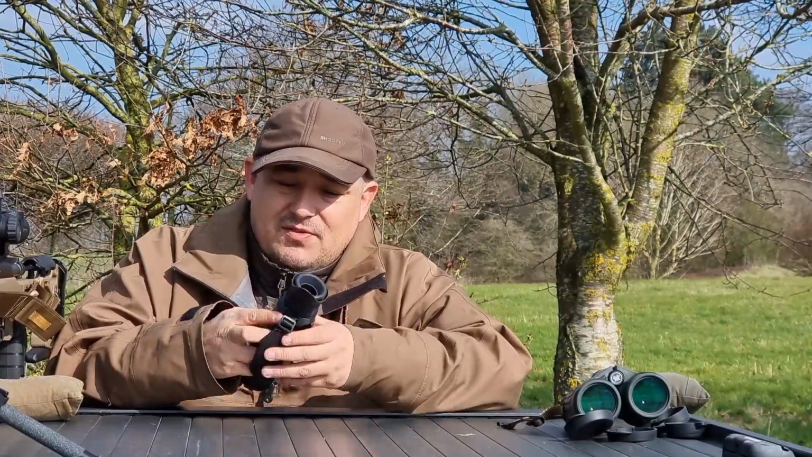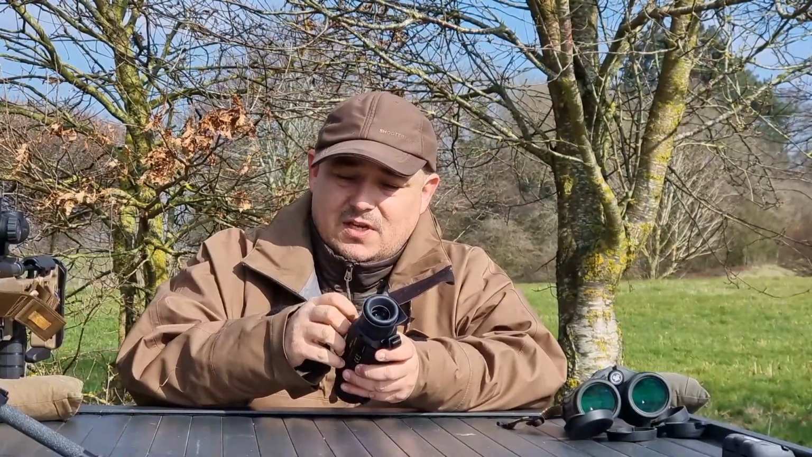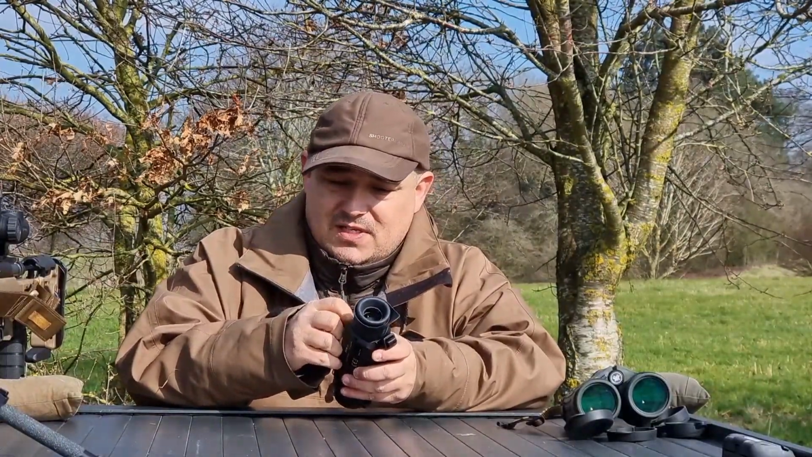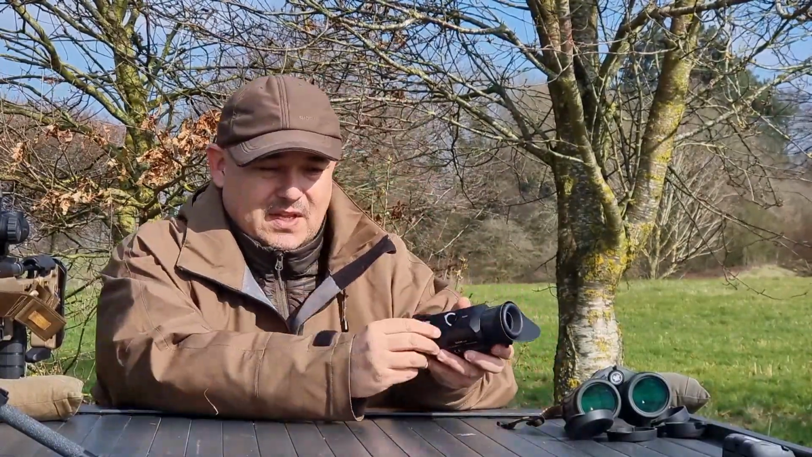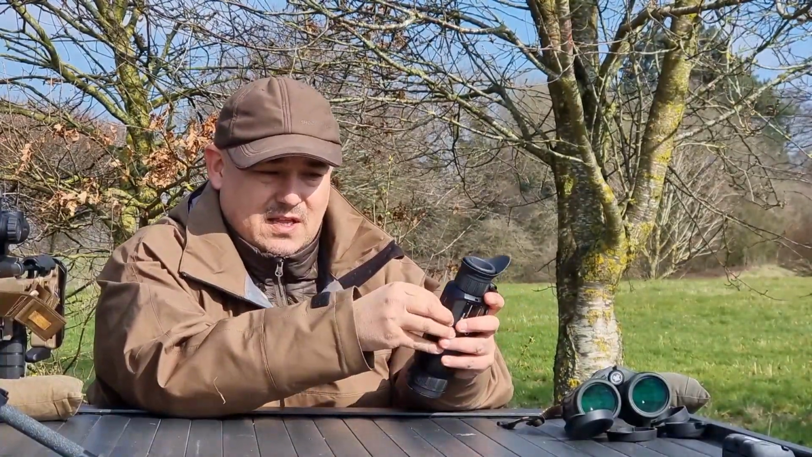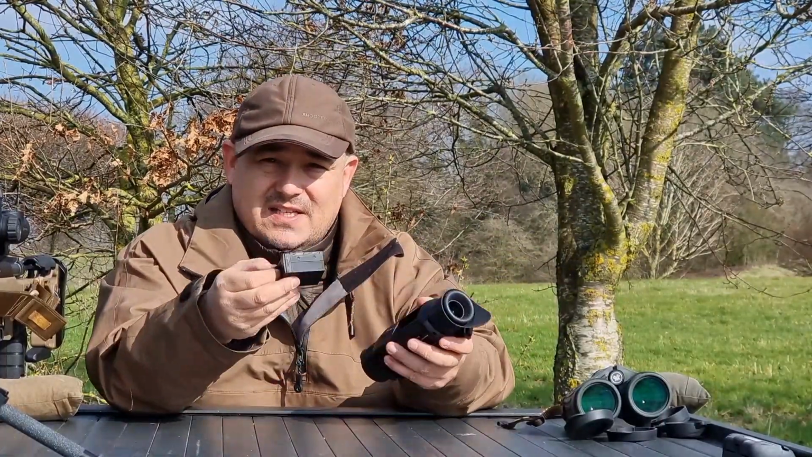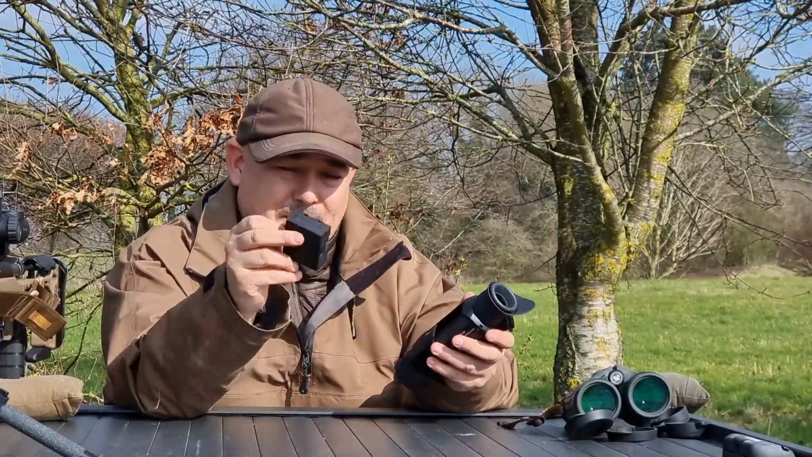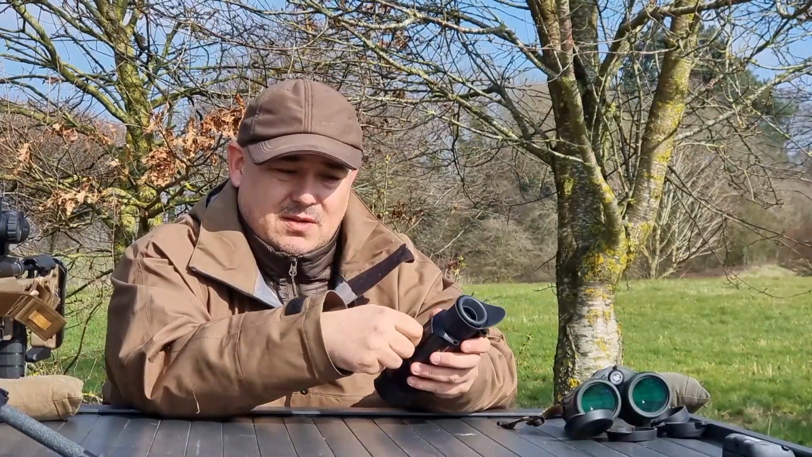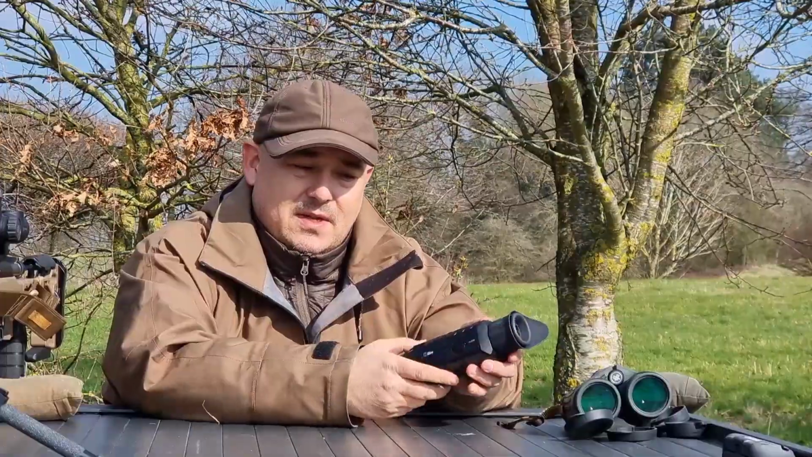It is threaded underneath to mount onto a tripod if that's your kettle of fish. And just so you can see how easy the battery is, if I'd got nails, that lifts up and you literally just twist that and pull. There's a nice rubber gasket around the edge of there to keep this nice and watertight. That pops out, get your new battery, push it in nice and snug, twist, lock and drop that down.